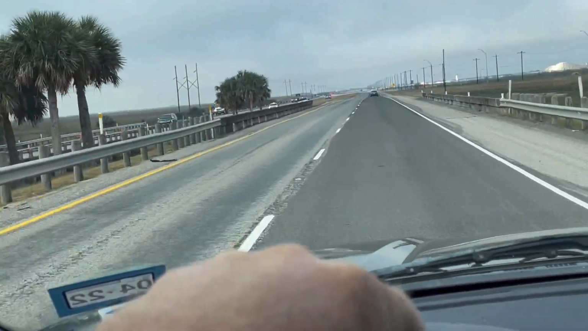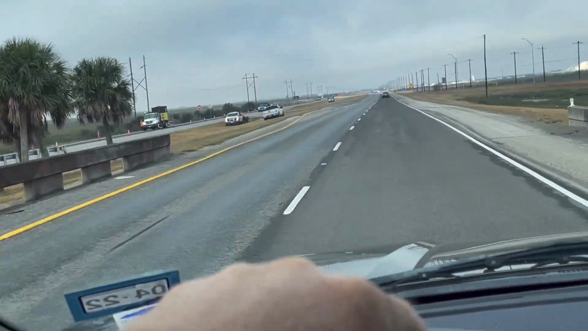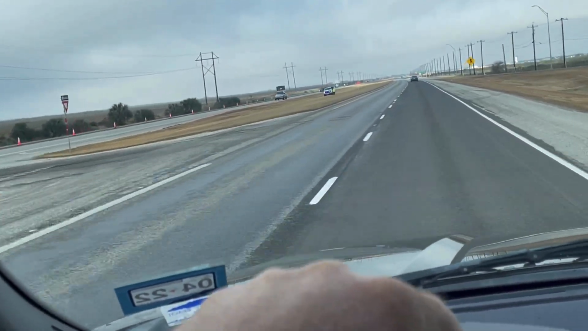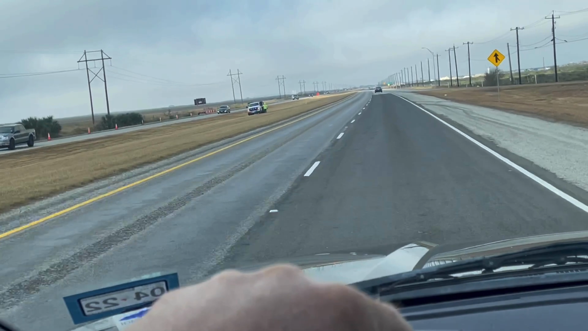What do we got here? Some construction. This is our third set of construction. What are you guys working on? Can't tell.